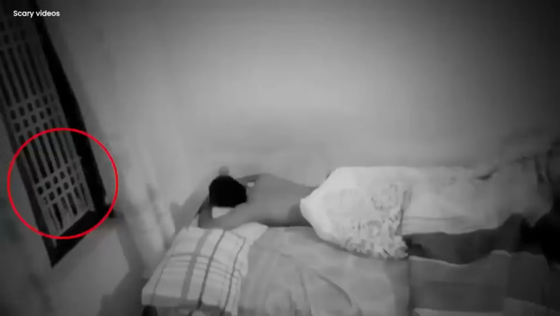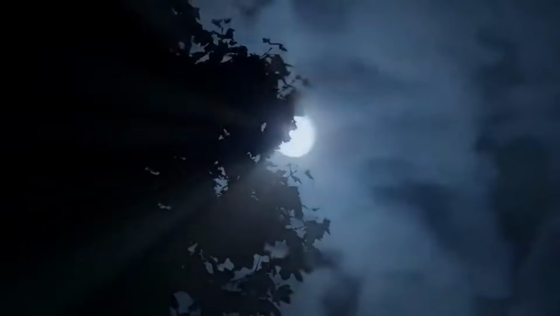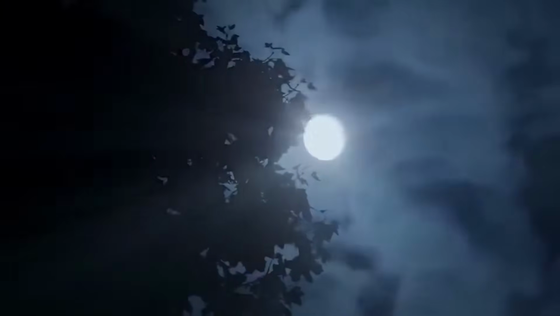It was a scene that sent shivers down the spine of anyone who saw it, a moment filled with true mystery and fear. This mysterious figure, this woman in white, remained a puzzle. No one knew where she came from or why she was there. The room was filled with an eerie atmosphere, a feeling of something beyond the ordinary. It was really a paranormal creature.